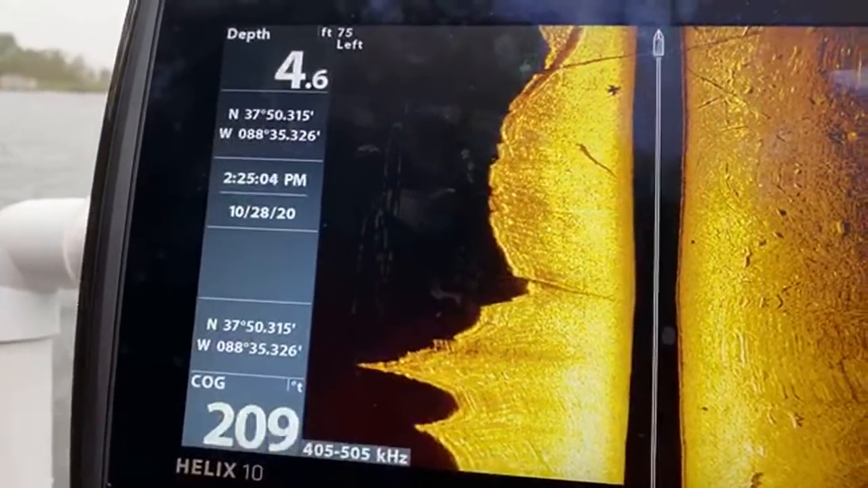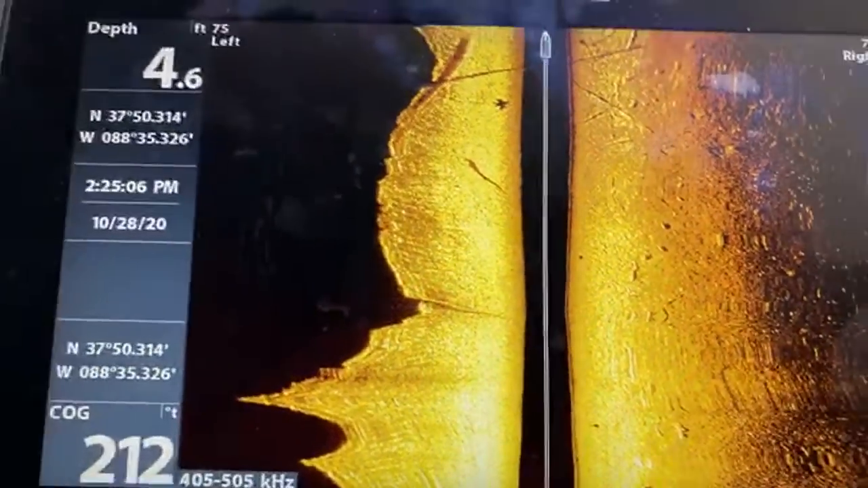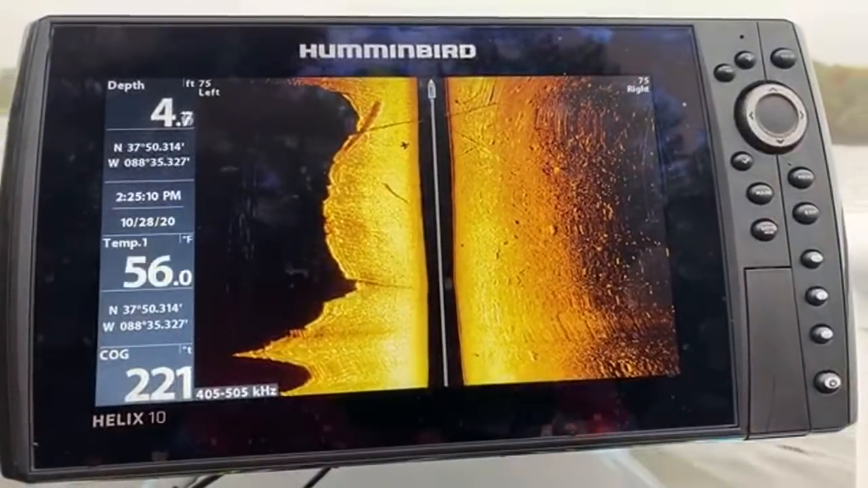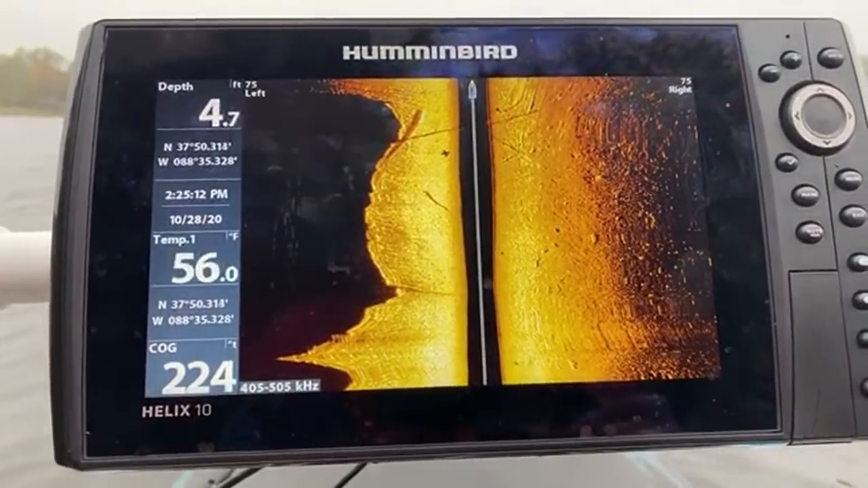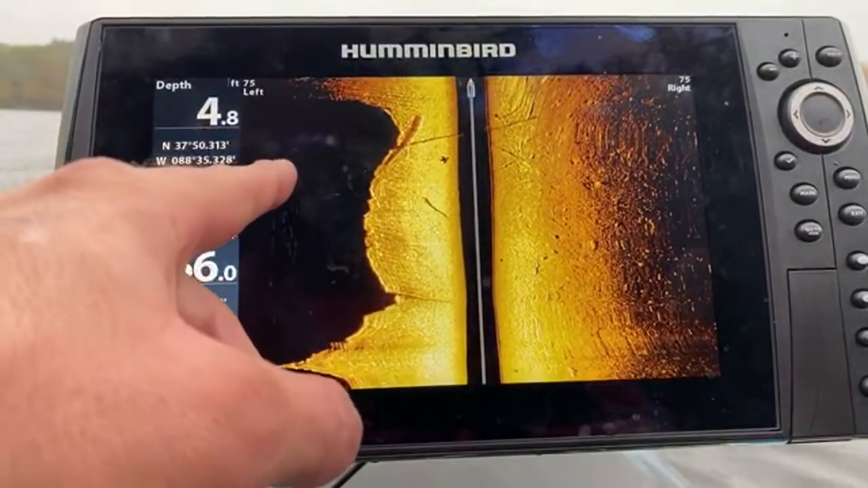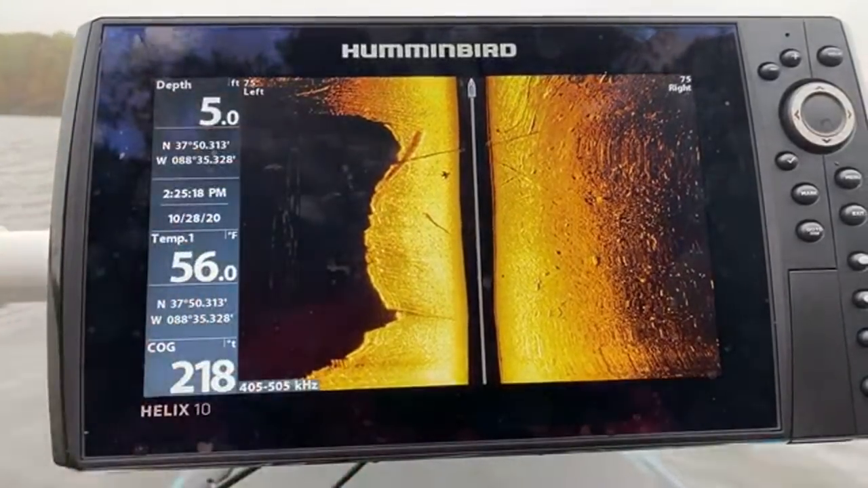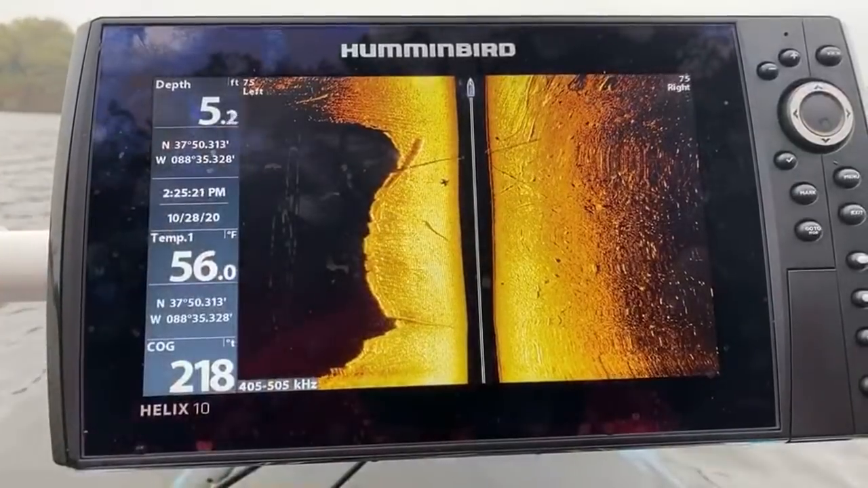So what's on the left, guys, is I'm casting. Let me get this straight here, and I'll tell you here in a second. Once I'm going around the shore, that's the shoreline. That's where it's coming out of the water. I don't know what that is.